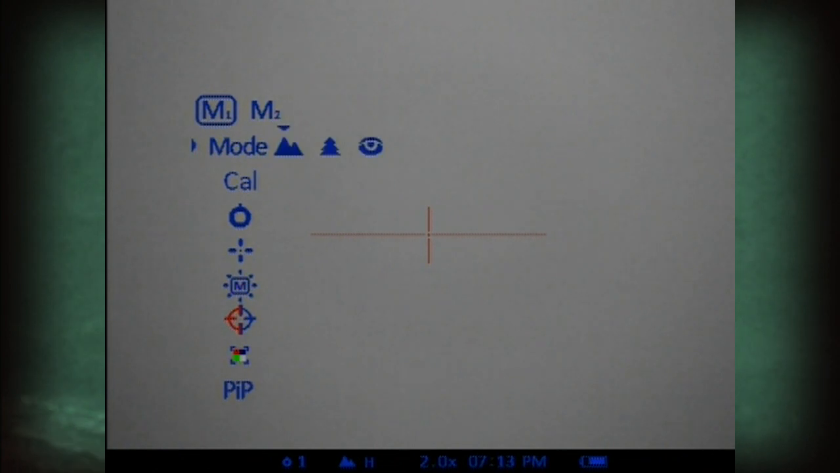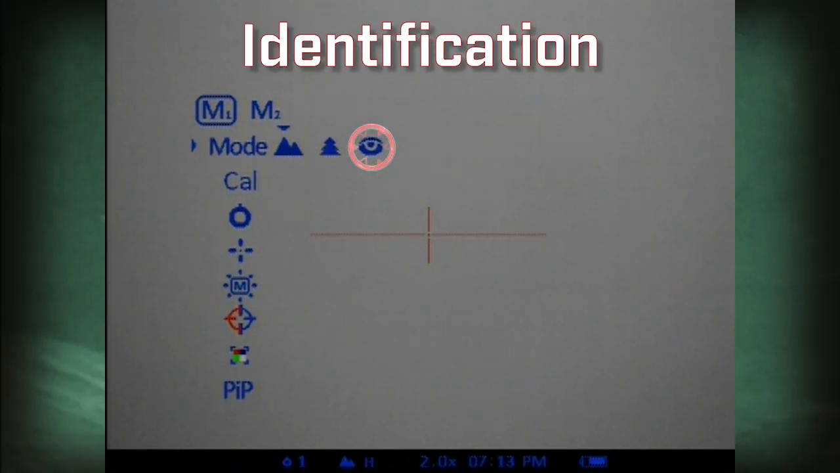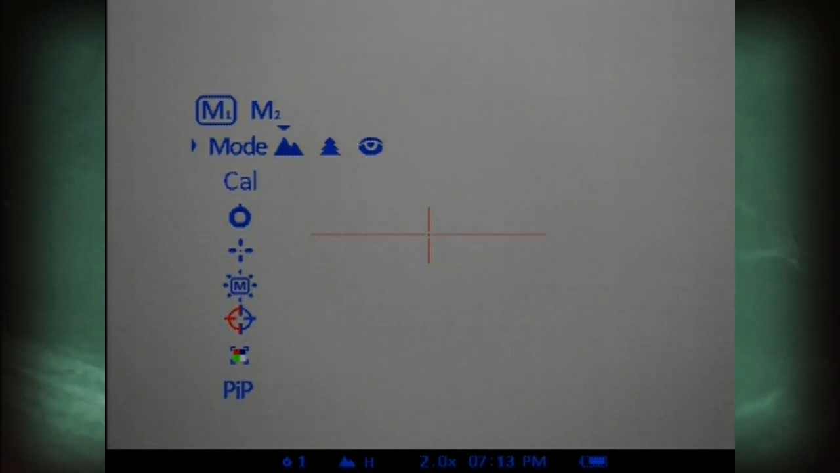Your first selection is operation modes. Here you can pick from 3 automatic operating modes: rocks, forest, and identification. Each mode will slightly change the combination of parameters, including brightness and contrast for terrain.